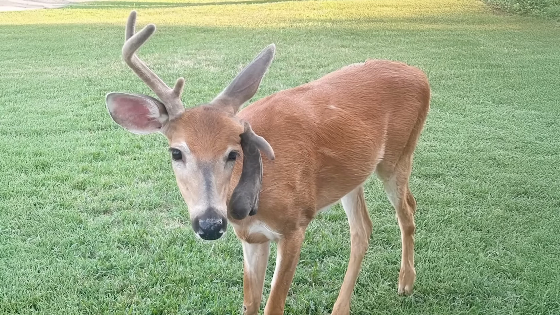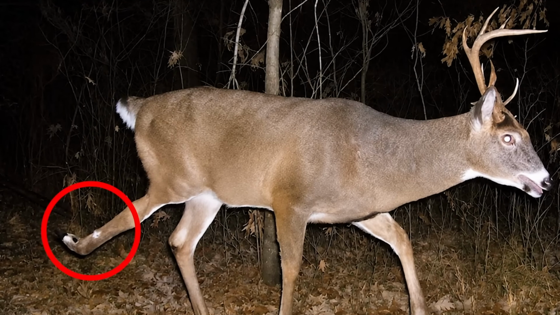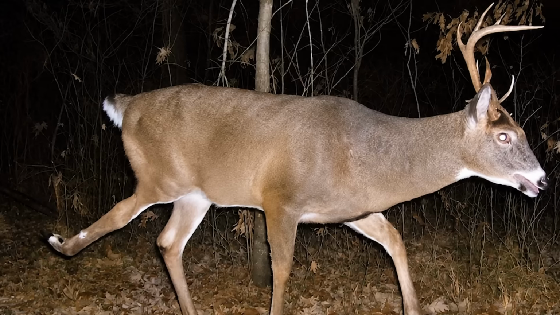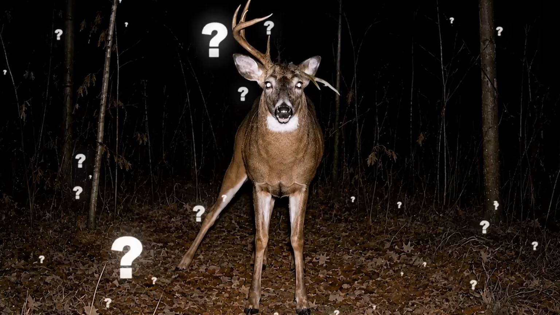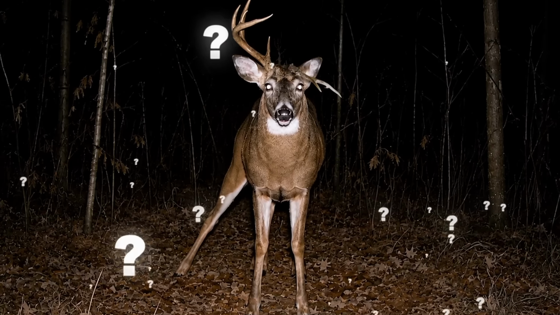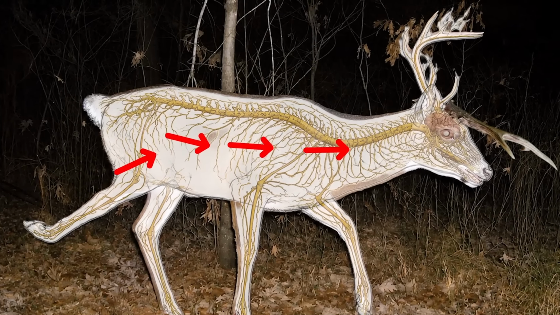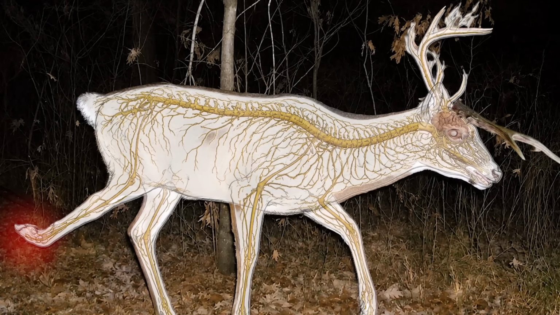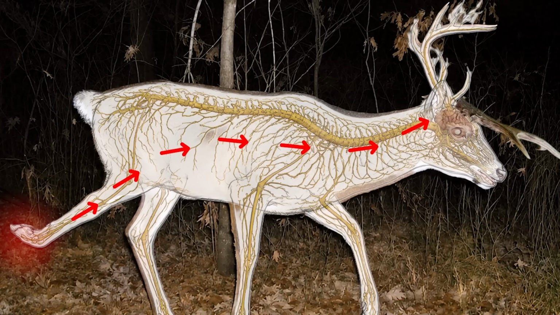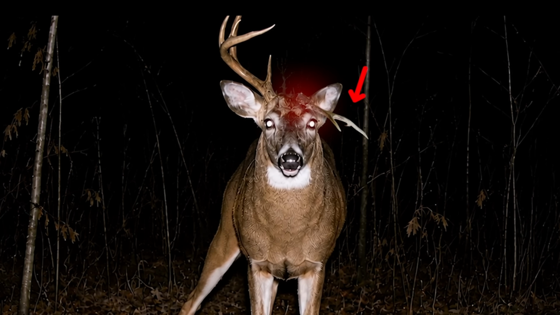And in an even more bizarre twist, researchers have found that when a deer's back leg is severely injured, its opposite side antler grows abnormally. They're not entirely sure why, but some theorize it may be because the deer's nervous system crosses over in the body before reaching the head. So damage to the nerves of a rear limb sends signals through the nervous system that interfere with growth signals for the antler on the opposite side.